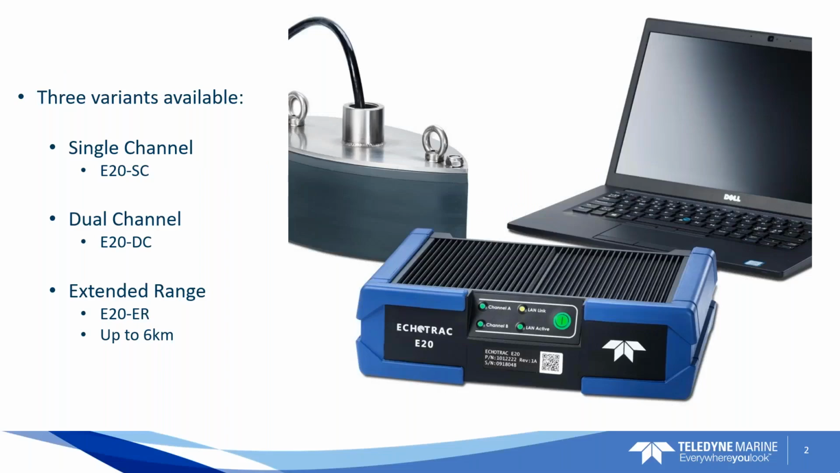This is the E20, and more than 40 years of experience went into the development of this system. We really took the time to look at what was best in our existing line of Odom sounders. We asked our customers for feedback, added some of our multi-beam technology to push the performance above and beyond what our customers would expect.